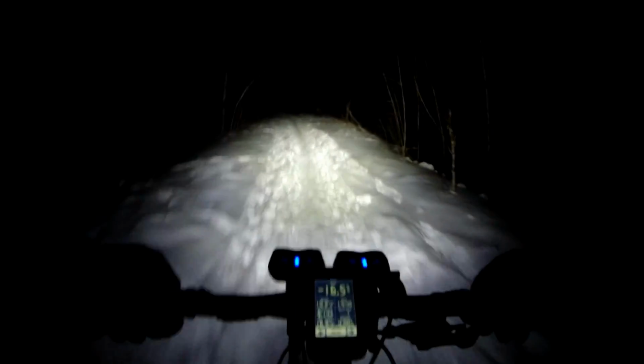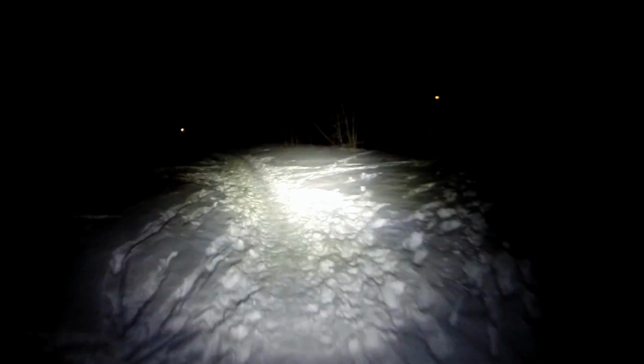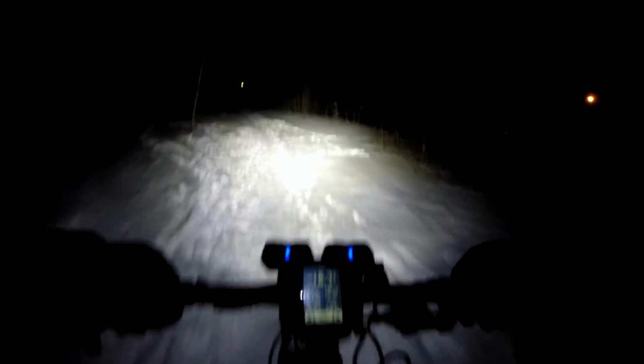So I don't know if these batteries have been upgraded since the last time I bought them, but it's minus 16.5 right now. I don't think they'll have anywhere near what they advertise at these temperatures. They are brand new, so I'm expecting them to at least last an hour each, which should mean we have more batteries than we need.